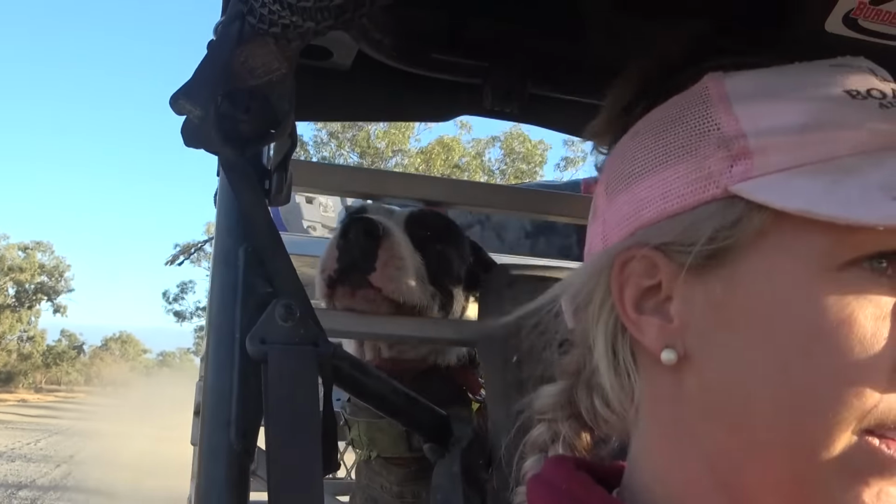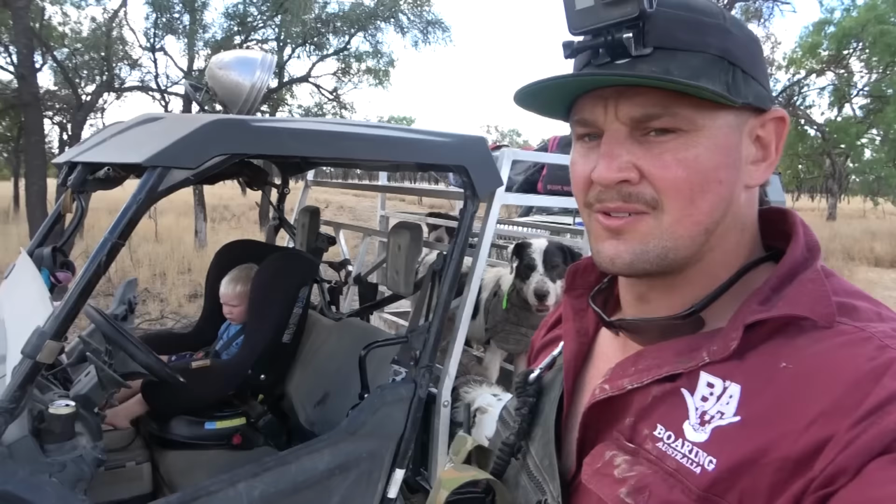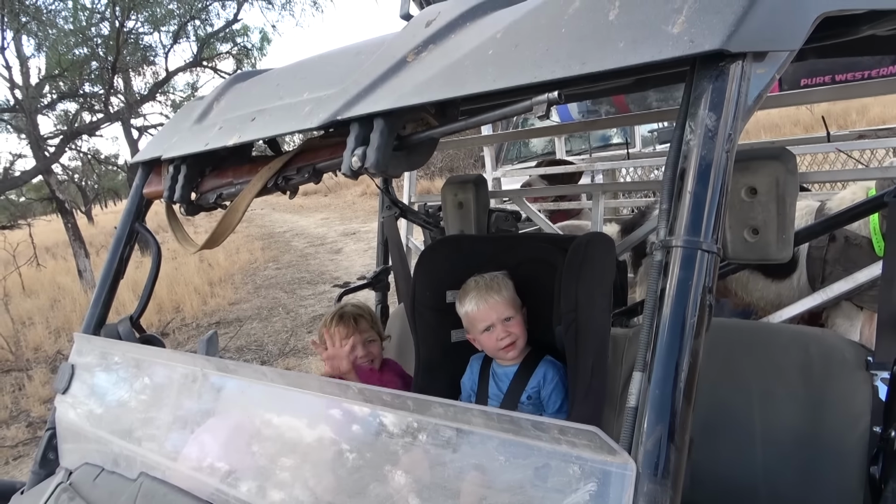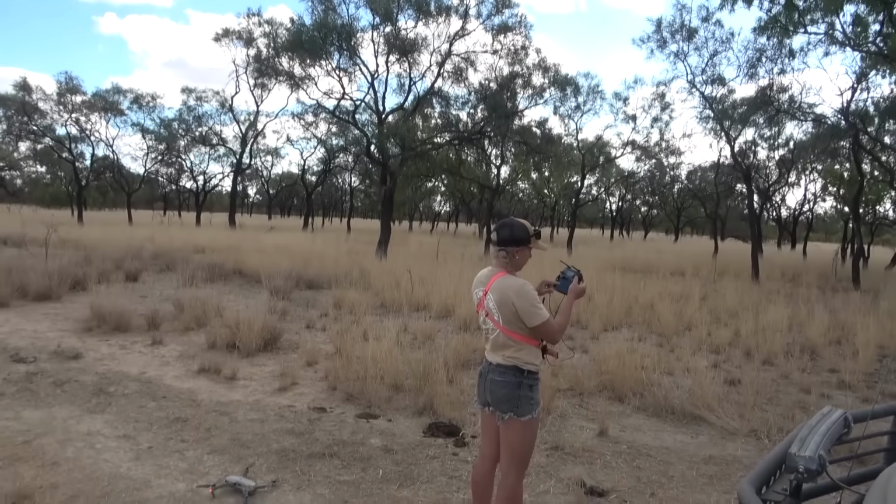That afternoon we headed out in the buggy. Alright guys, how's it going? We've finally recovered from the trip up here and are ready to go and hit a few big swamps. We're in a new area and pretty keen now. What do you reckon, kids? All ready to go? How many boars are we going to get, Leah? 5? Well, that'll do. If we get 5 boars, I'll be happy. What do you reckon, Mum? Yeah, I know.